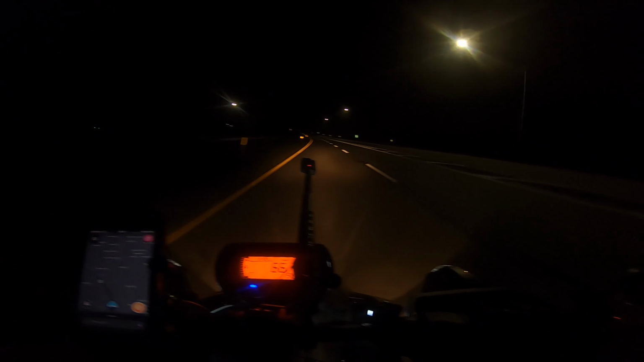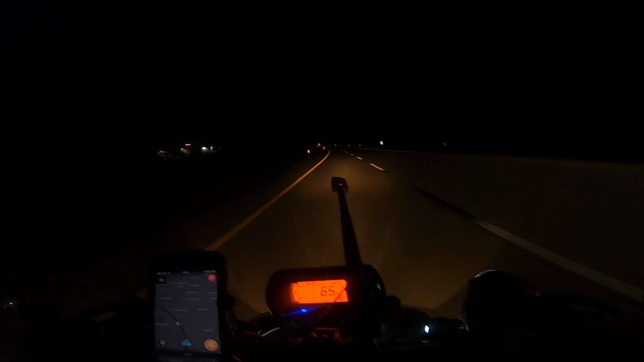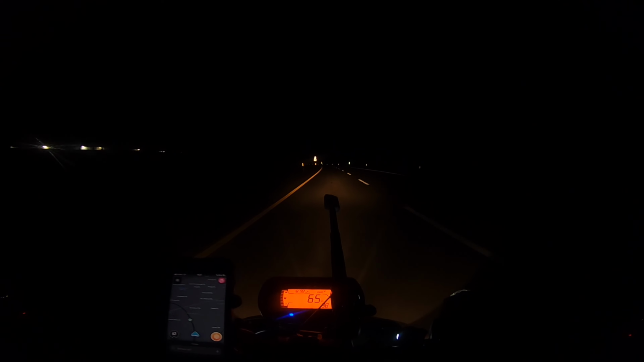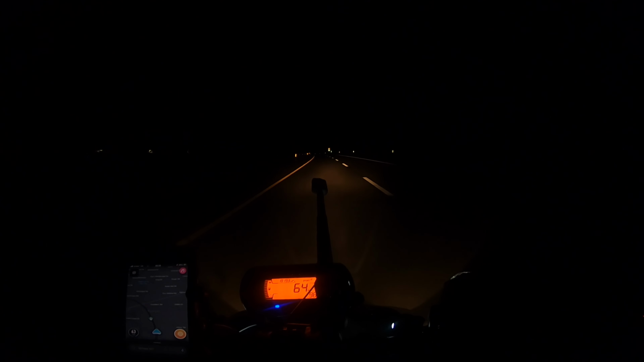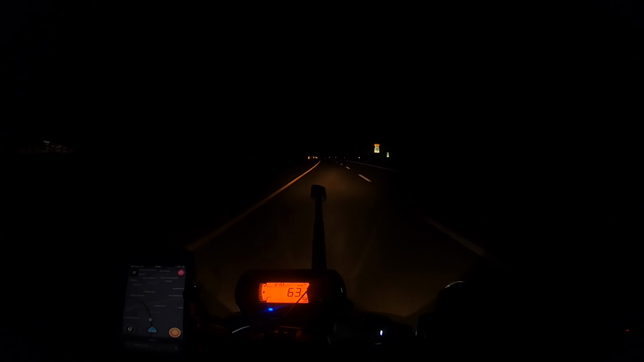Be nice if that whole ride was like this. Be a whole hell of a lot less stressful, huh? This part of the ride right here, it always smells like someone's got a fireplace going. It smells good.